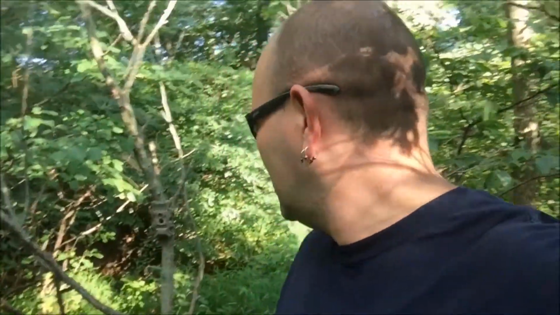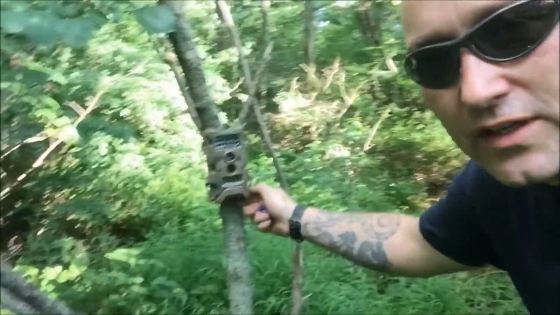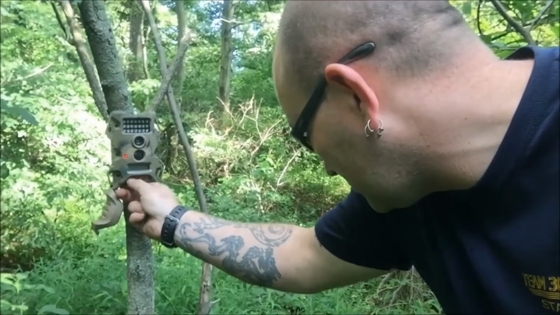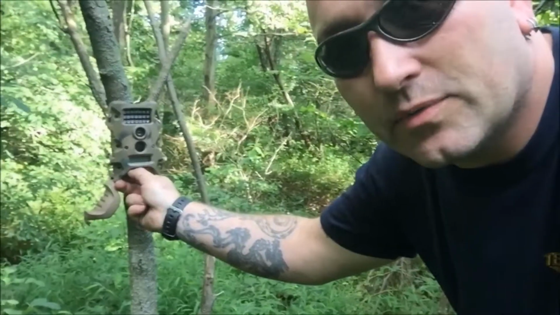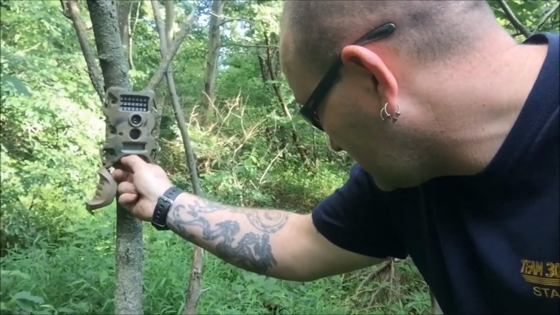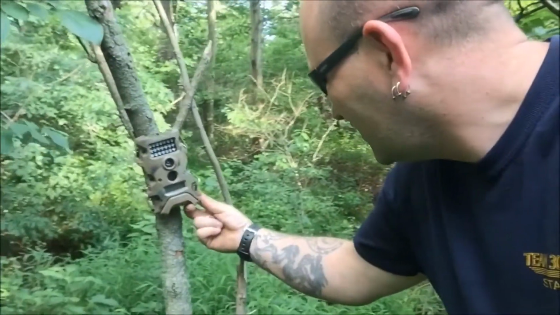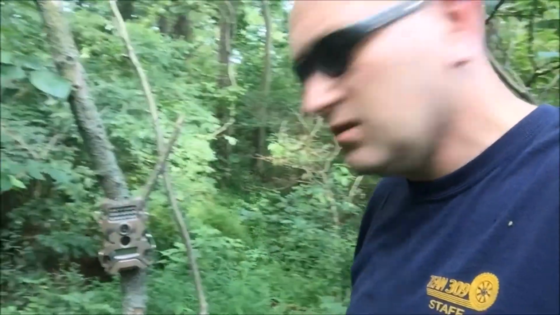Okay, last camera. I got cards out of the other two. I had 100 photos and mixed photos and videos on one. I had nearly 200 photos on the other one. And this one I haven't checked yet. This one has a smaller card in it, so I'll open it up. Alright. Oh, I think the batteries are dead on this one. Batteries are dead. Must have taken a bunch of pictures. So I'll take this one with me and I'll switch the batteries out in it, and I'll change the card in it and we'll put it back up and see what we got.